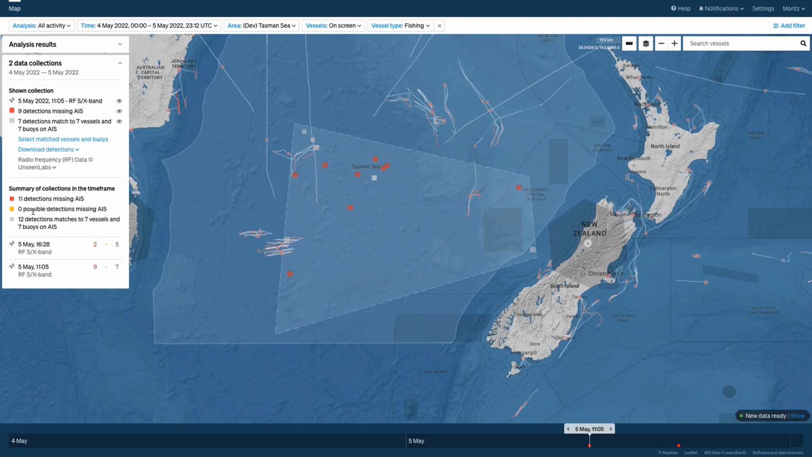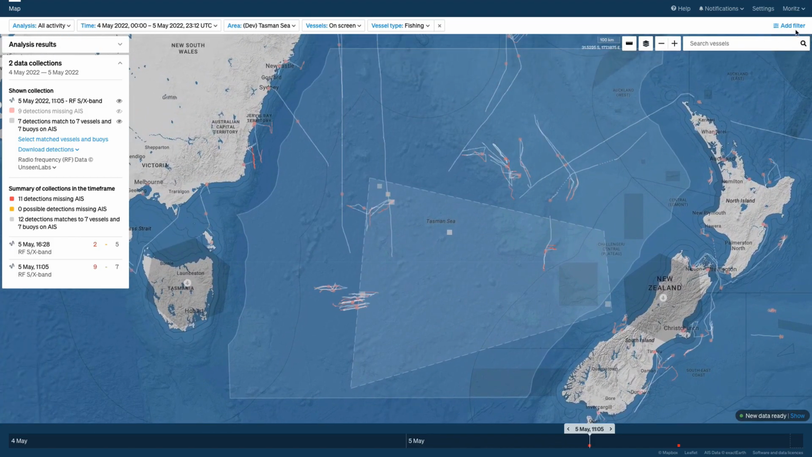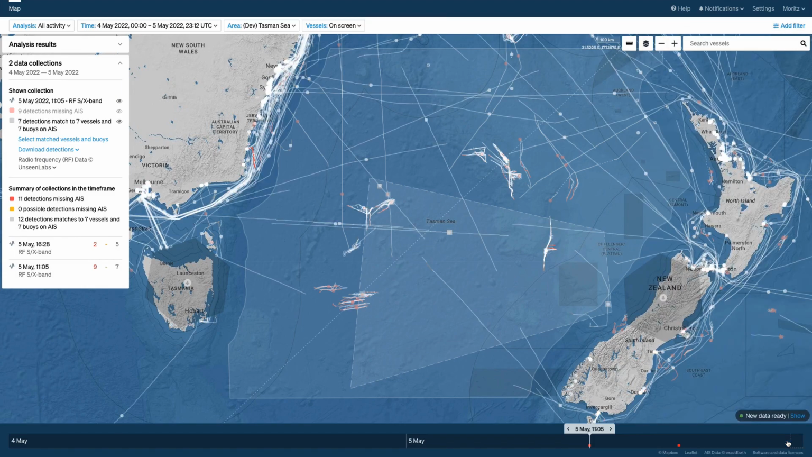In total, we've seen 16 radar emissions detected. I'm just going to hide the unmatched detections. Let's just look at the ones that matched. For that, I'll also include ships other than fishing. So we're now showing all vessels in the area.